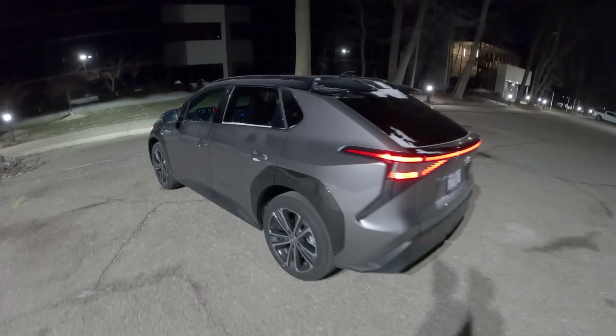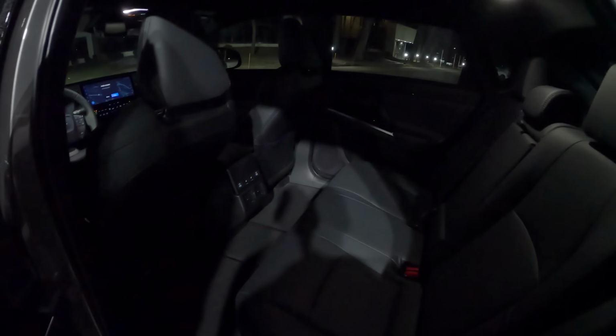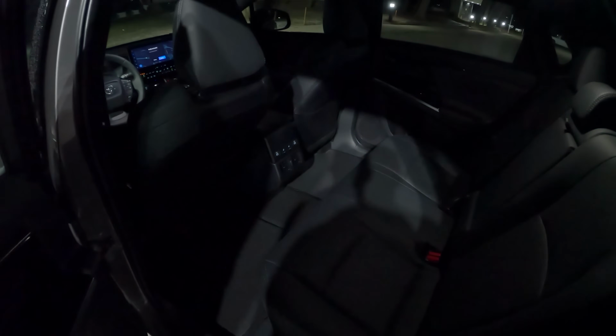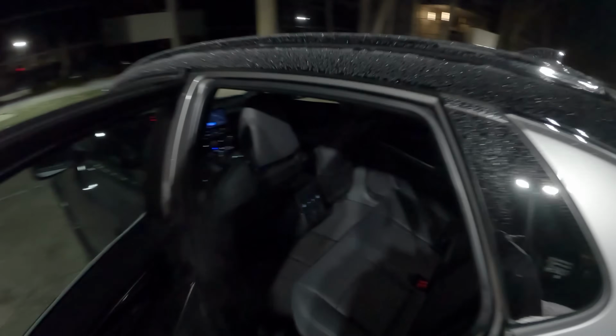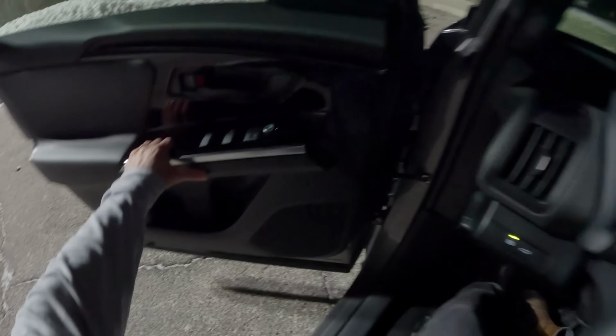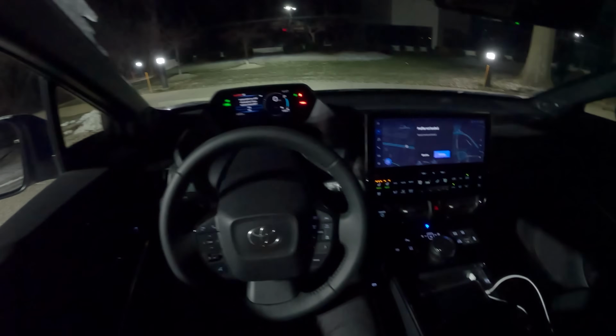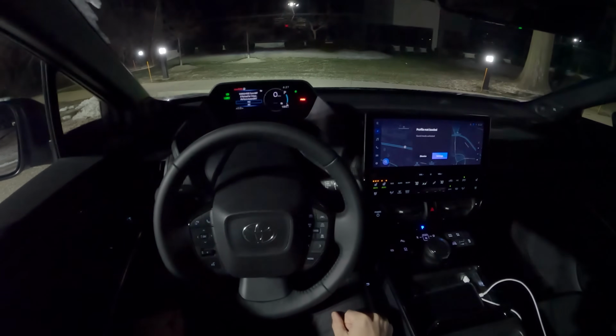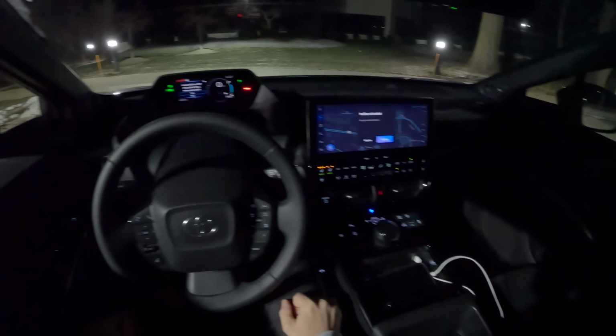We've already walked you around this bZ4x in the daytime, and we're probably going to leave most of the walkaround to that video. If you want to reference that, I'll put a link in the top comment. But what you need to know: comfortable seats, flat floor, USB-C ports in the back, heated seats in the back, which is nice. Not a ton of luxuries and amenities. Substitute TOPher Chris Brower was just in the Lexus RZ 450e, and that is a decidedly more luxurious EV crossover than this bZ4x. I will say the advantage to this bZ4x is that it is all-wheel drive.